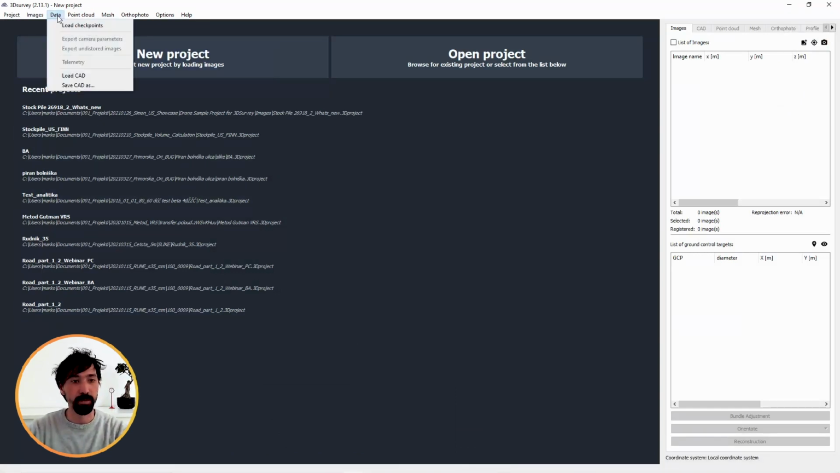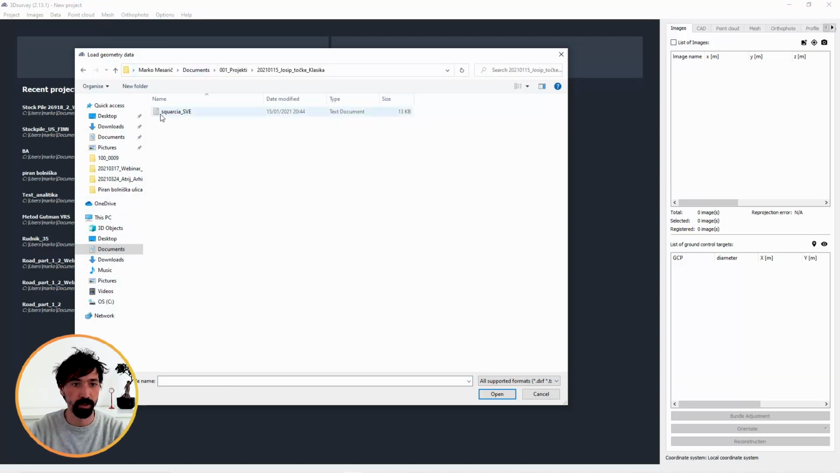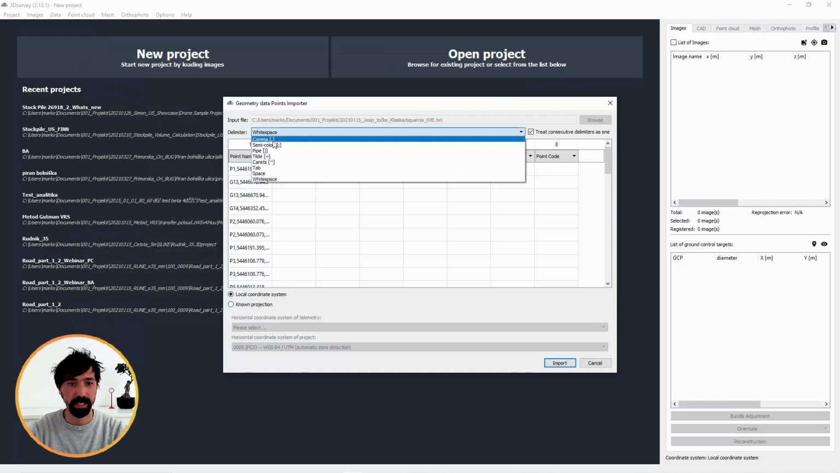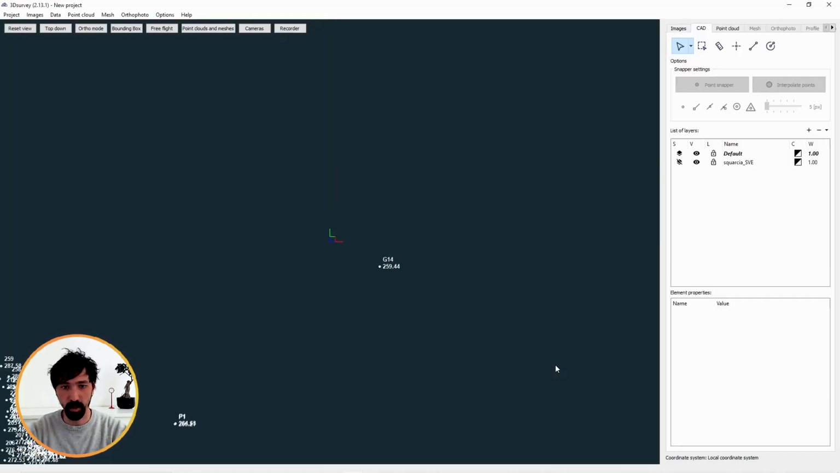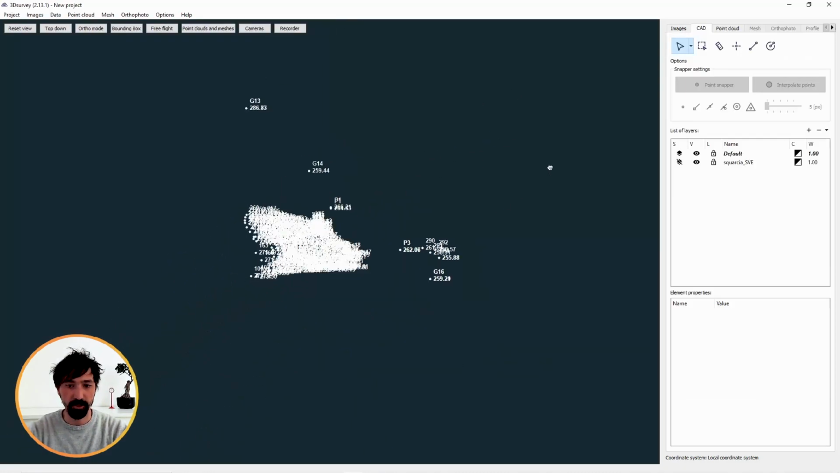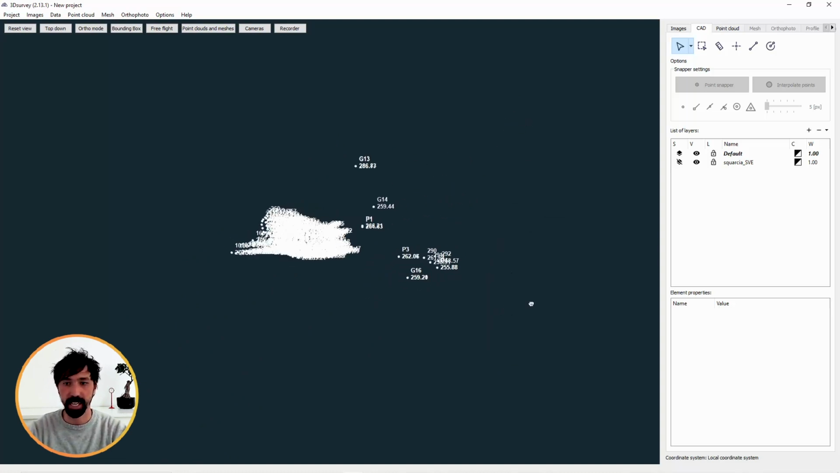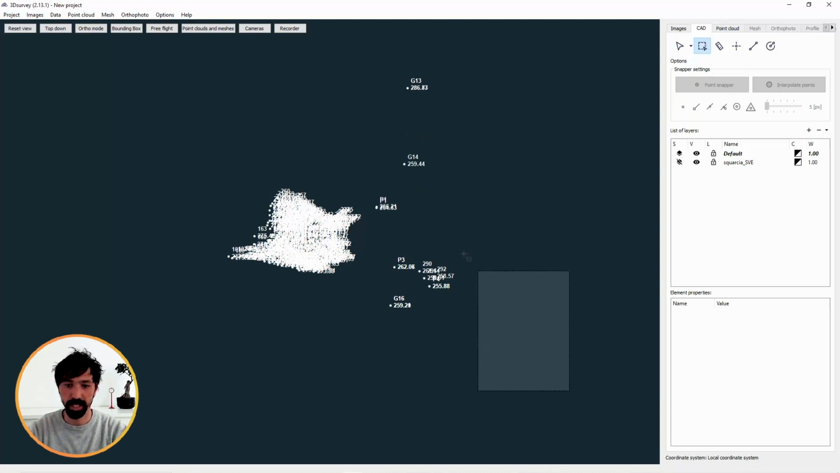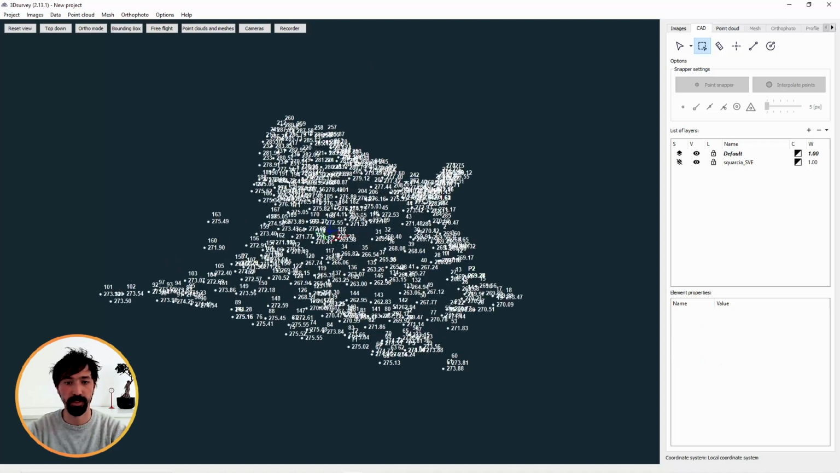If you go and import your traditional survey data, like a load cat, let's find my folder with 3D points. This is it. I need to set my delimiter to space or comma, and here I can see point name, X, Y, and Z value. I import them, and I can immediately see my 3D points which were measured with a GPS or GNSS device. What I will do is use the multiple selection tool and delete points which are not in my area of interest.